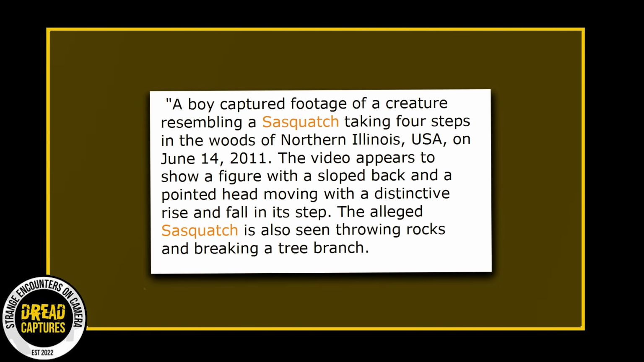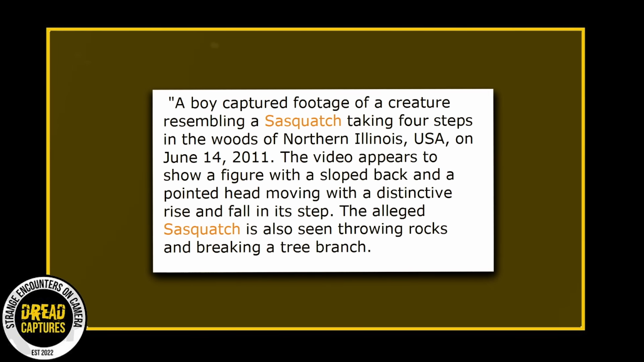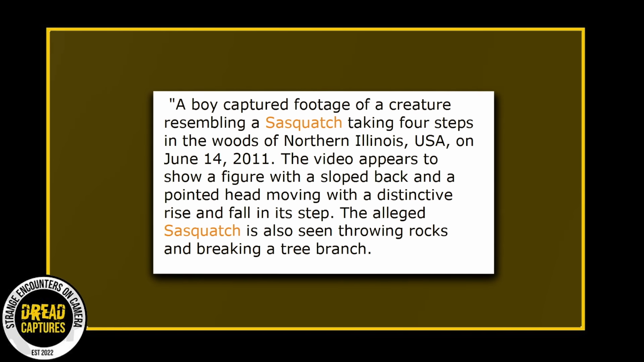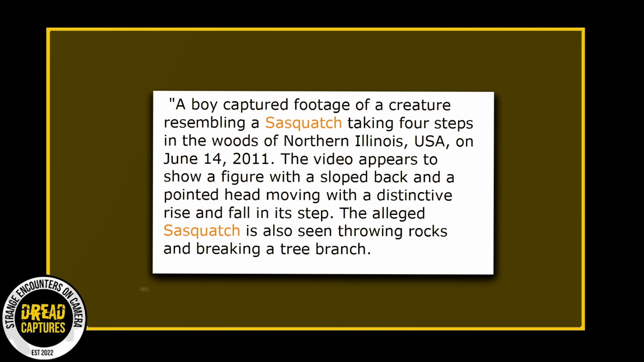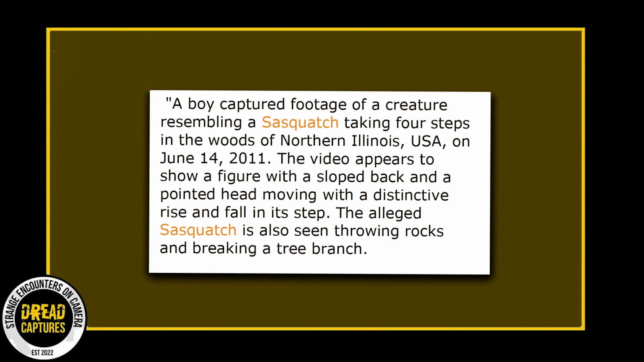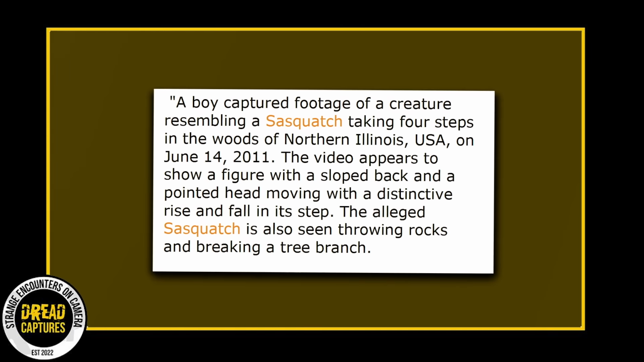A boy captured footage of a creature resembling a Sasquatch, taking 4 steps in the woods of northern Illinois, USA, on June 14, 2011. The video appears to show a figure with a sloped back and a pointed head, moving with a distinctive rise and fall in its step. The alleged Sasquatch is also seen throwing rocks and breaking a tree branch.